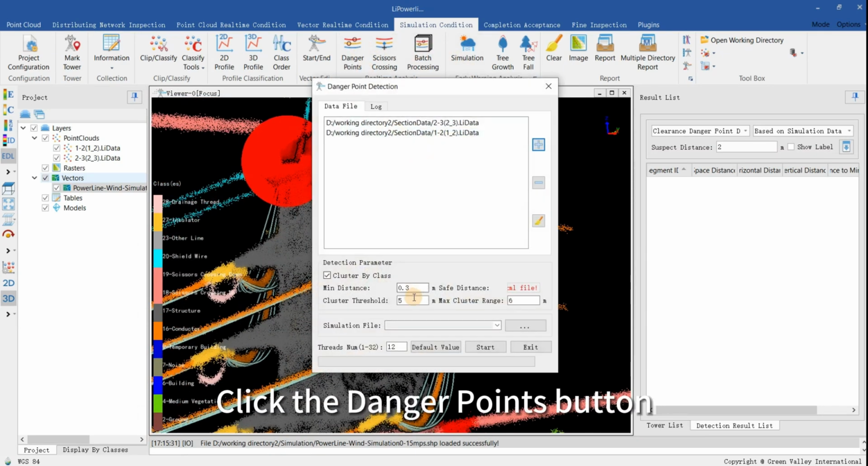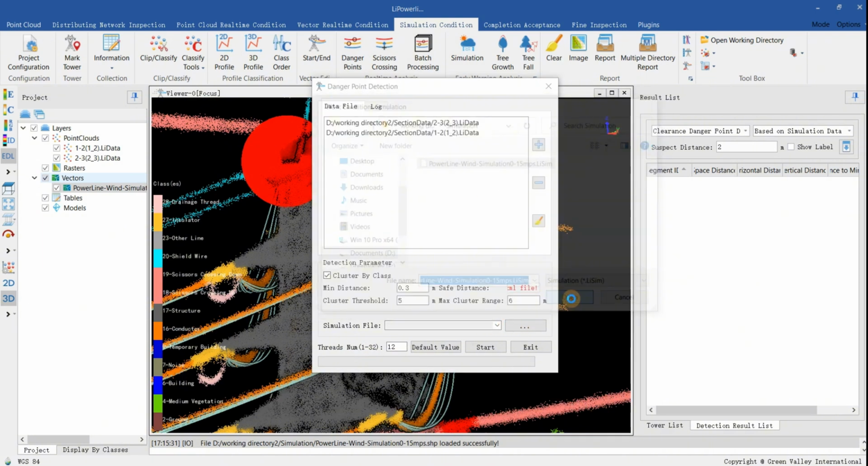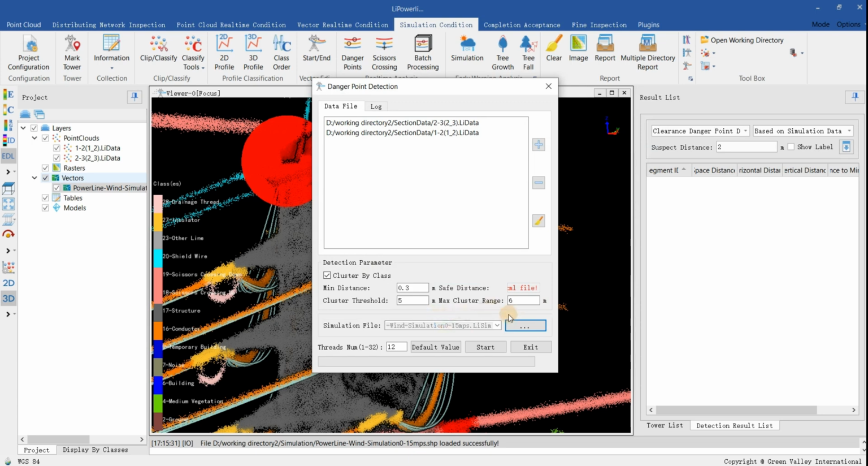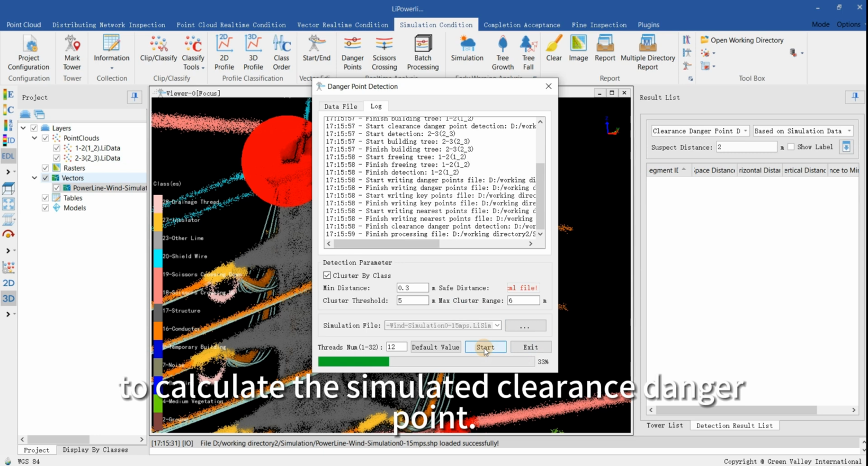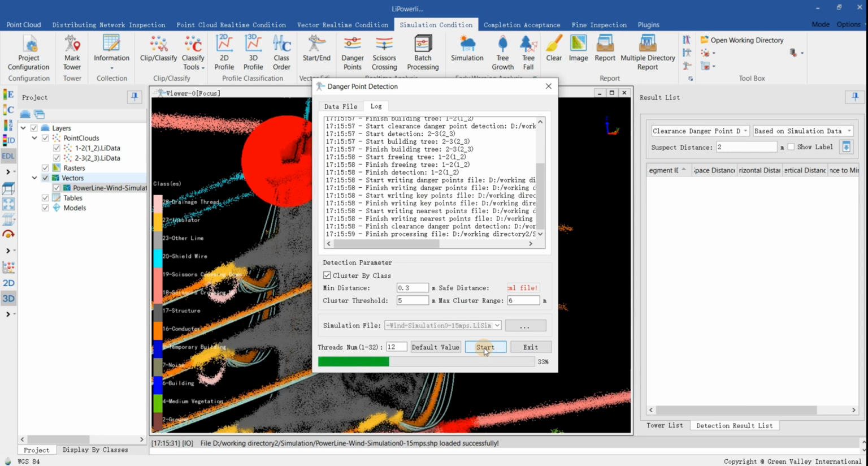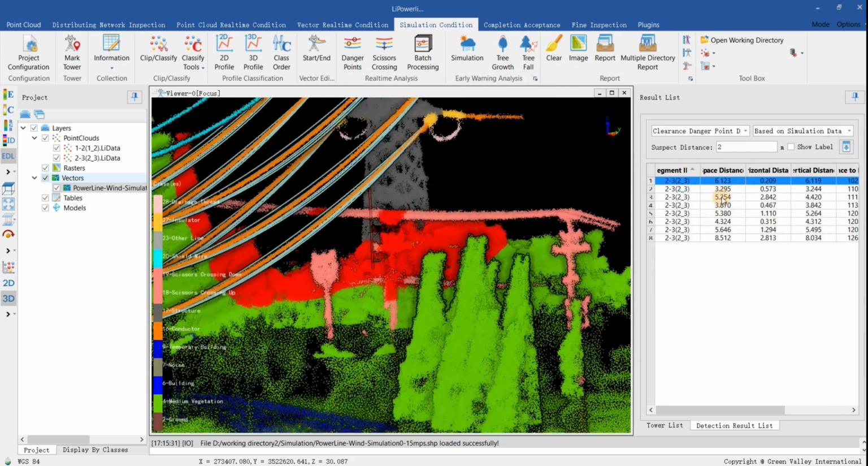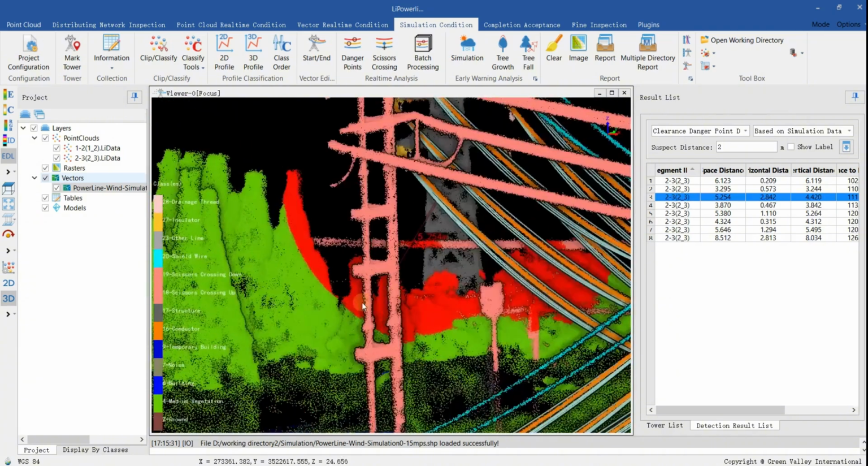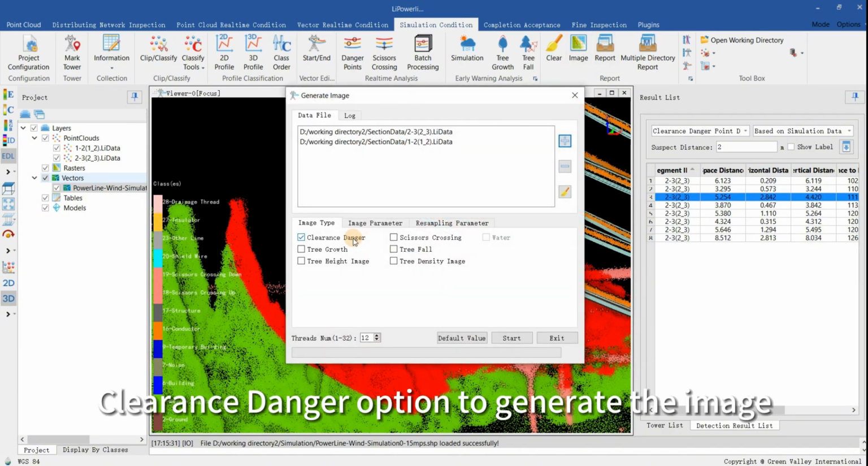Click the Danger Points button, add the wind simulation file, and click the Start button to calculate the simulated clearance danger point. Click the Image button and select the Clearance Danger option to generate the image.